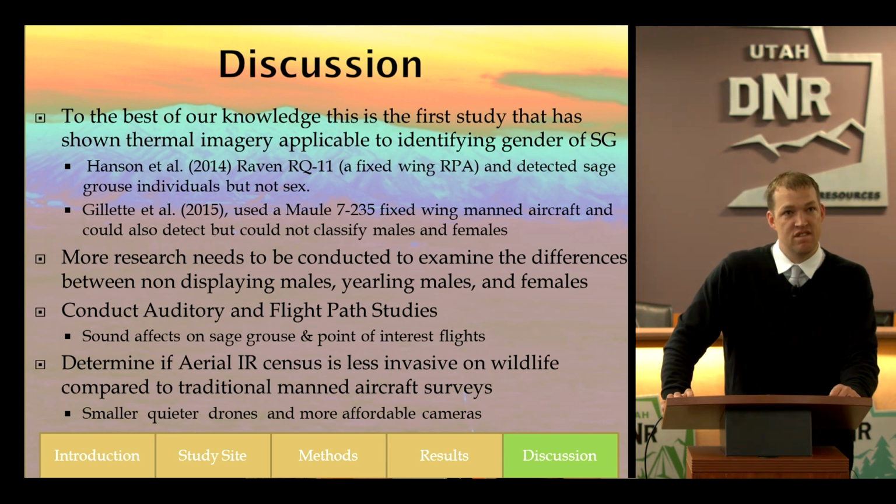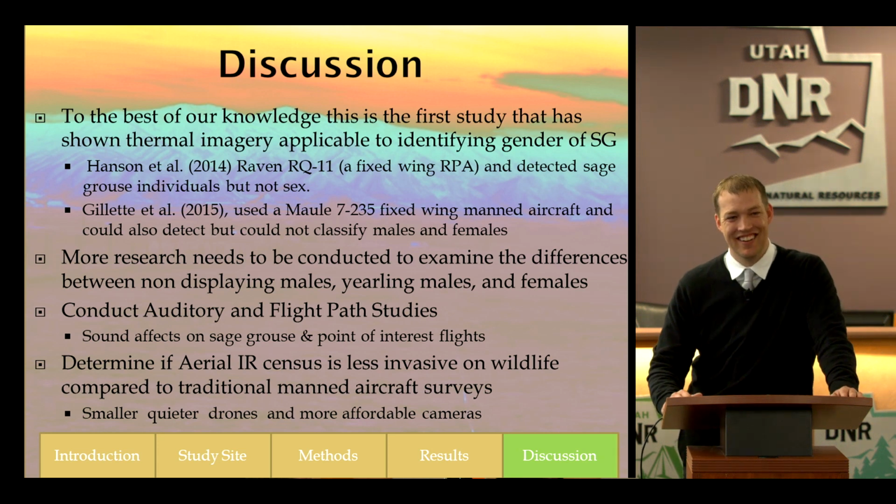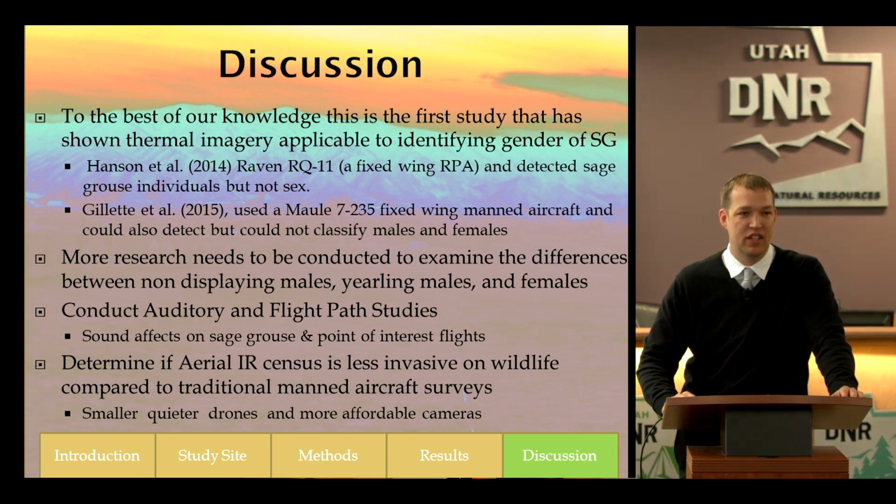Yeah, Susan. Wondering on the 4 different flights that you tested, if there was any difference in the ambient temperature? If the ambient temperature was lower, did you have better analysis of whether male, female? Right, you should be on my committee. My committee members asked me the same questions. So yeah, ambient temperature did have an effect. The warmer the air temperature, the warmer the readings were from the sage-grouse. The cooler the air temperature, the cooler the readings were. Luckily on my flights, they were all pretty close to the same 2 to 8 degrees Celsius. So it wasn't a whole lot of difference.